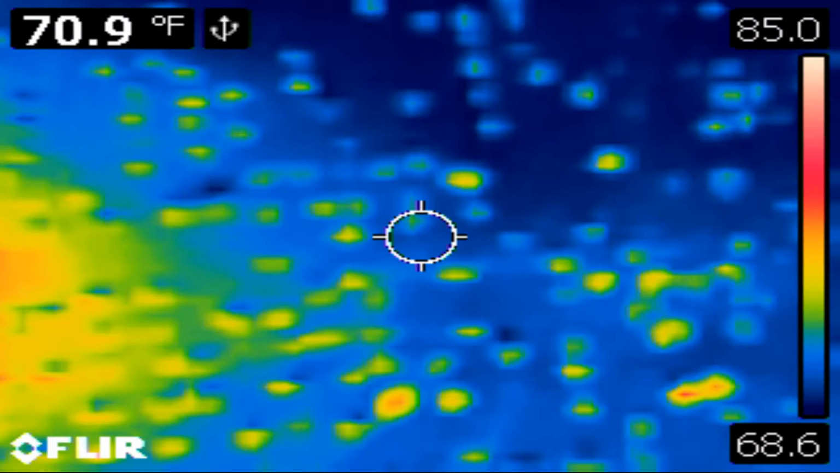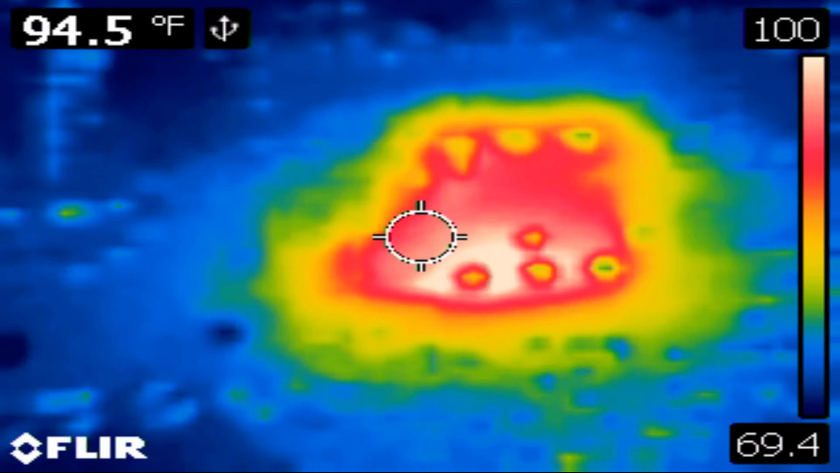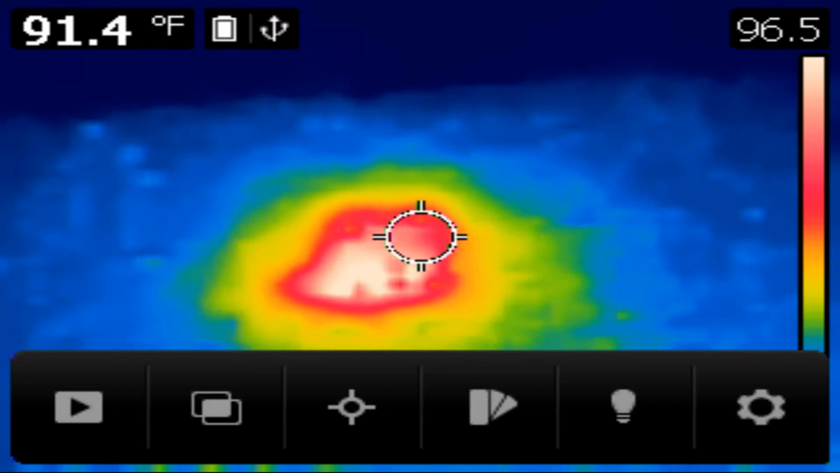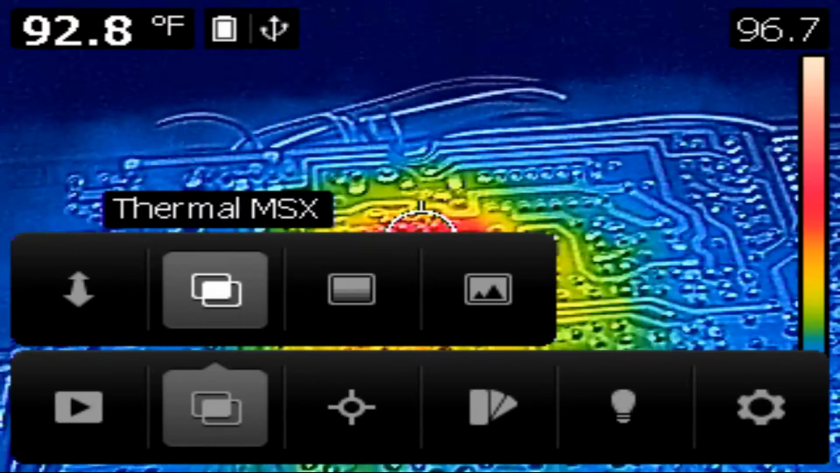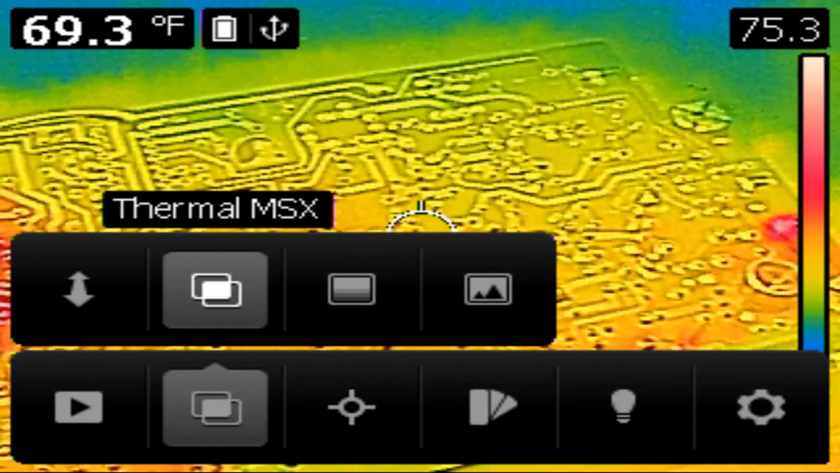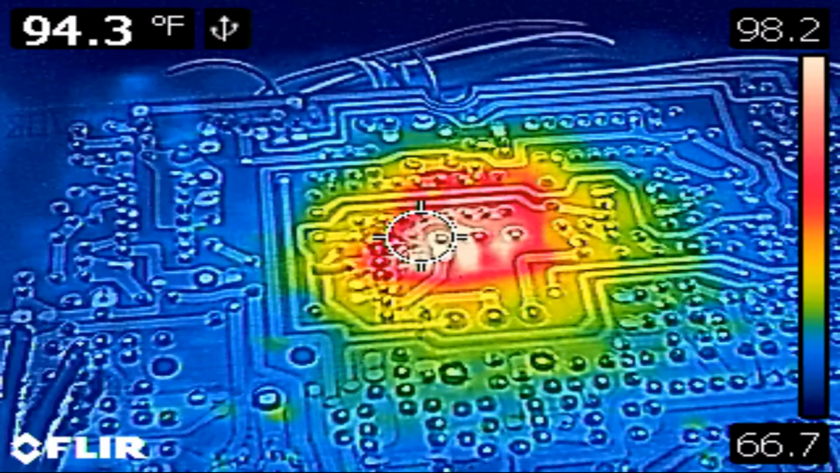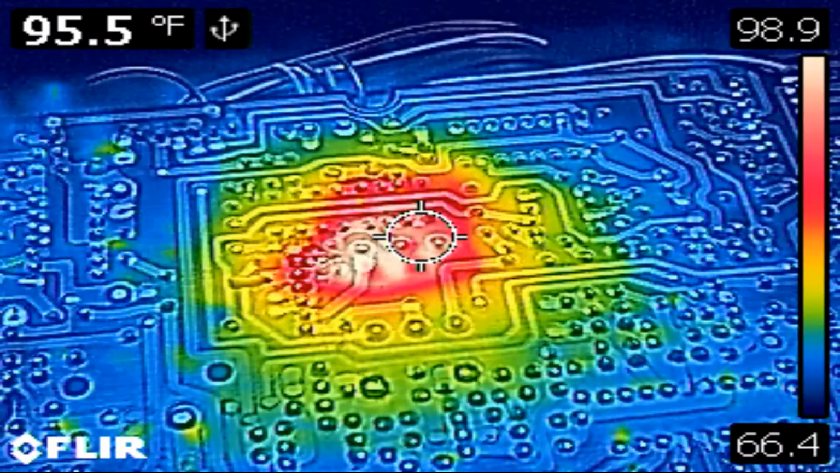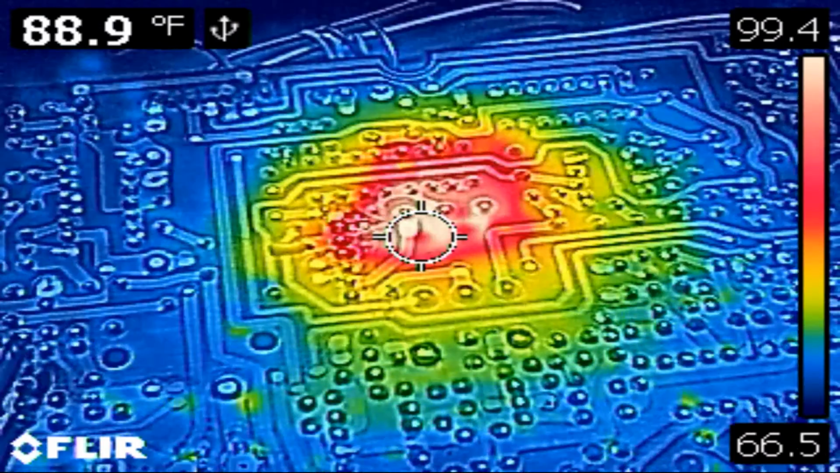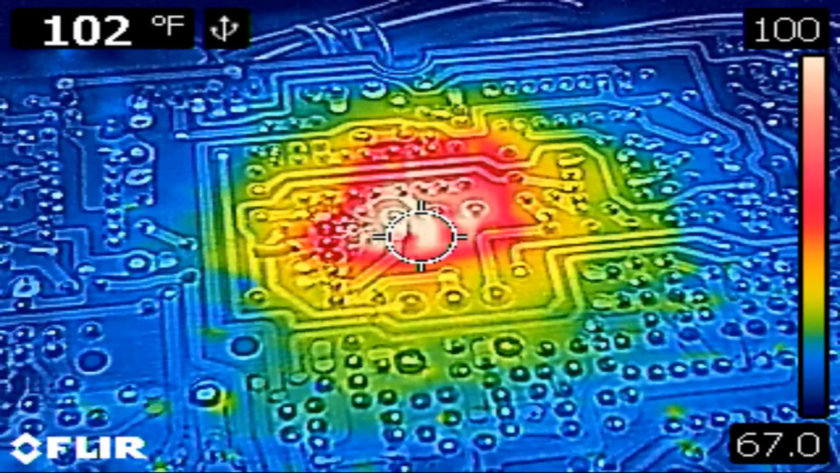Like I said, there's no definition as to parts, and if you get too close, you get some reflection issues. But that's pretty evident if you zoom back a bit, and you can even turn MSX back on. It'll at least show you where to start, and this could totally be normal. If that was a regulator circuit on your board, you'd have to know the circuit you're working with to identify it as an issue or not, because that could totally just be a regulator heating up to normal temperatures. So you've got to be intuitive with some of these repairs when you use this thing.